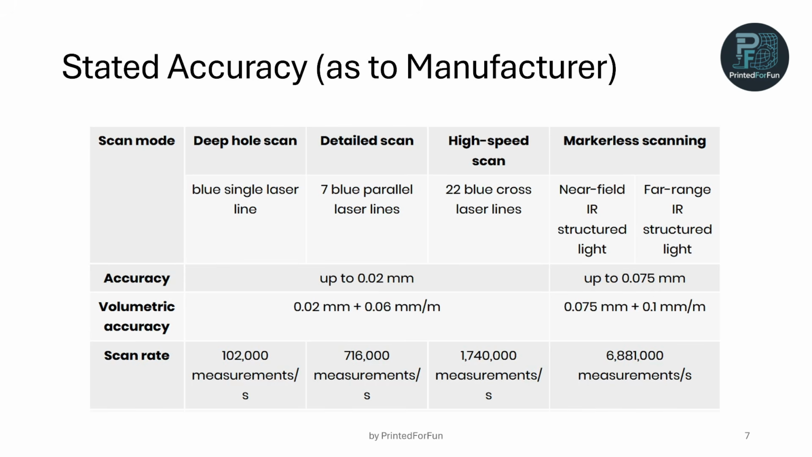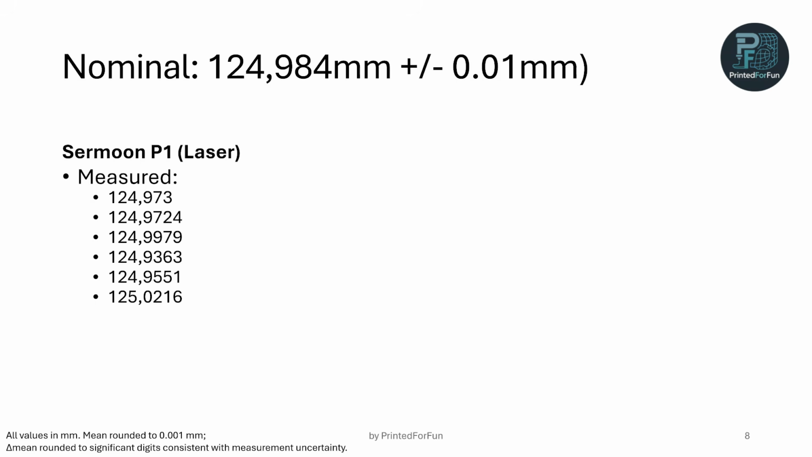Now let's look at the stated accuracy of the Sermoon P1 as the manufacturer specs. So here, the volumetric accuracy is 0.2 millimeters plus minus 0.06 millimeters. And for the 125 millimeters of distance for the micrometer we measure, we come out to 0.0275 millimeters.